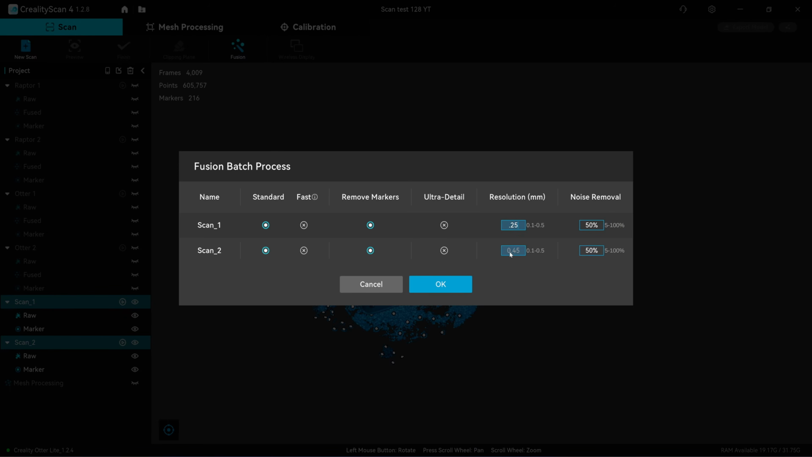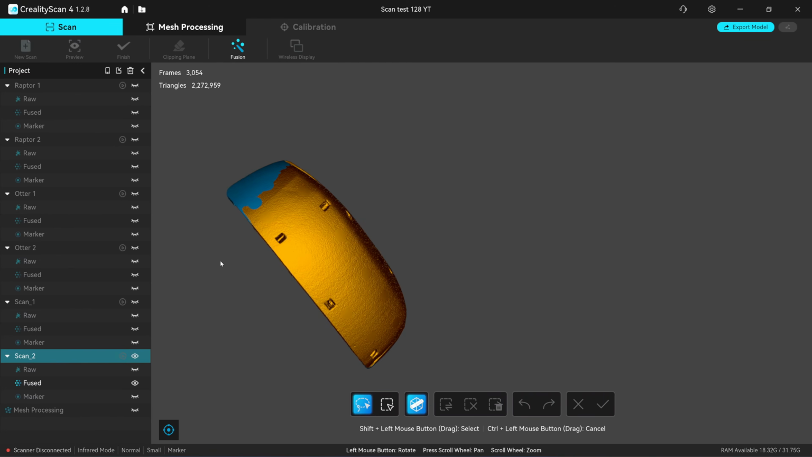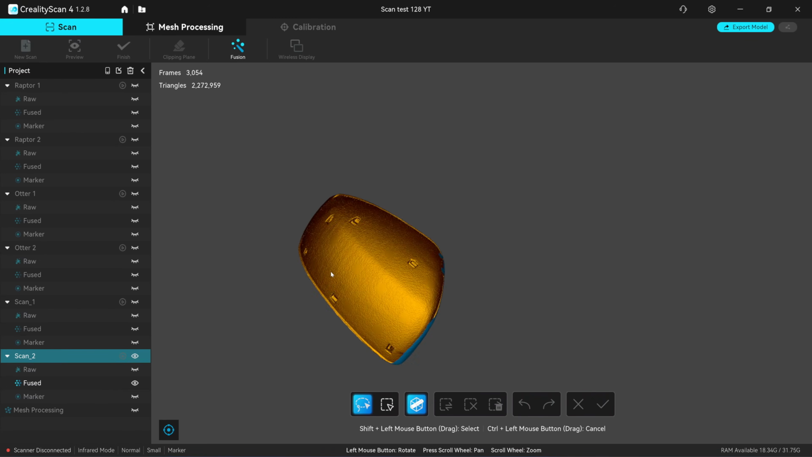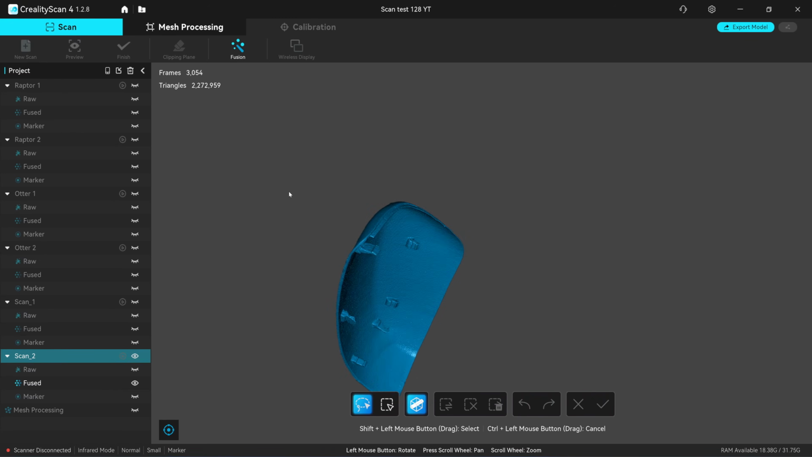0.25. And for scan number 2, I'm going to do a noise removal. Don't forget to do this. It's the same as the other. It's infrared, so if I don't do this, it's going to create a seam line. Okay, so now the seam line is all gone and the side is almost not captured.